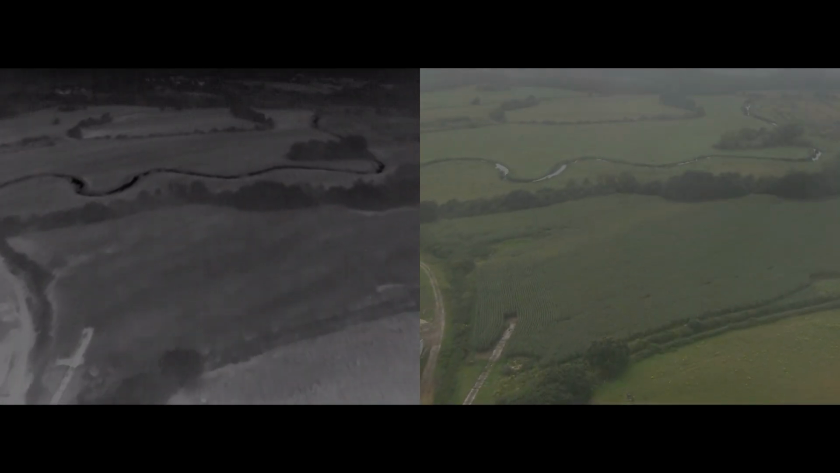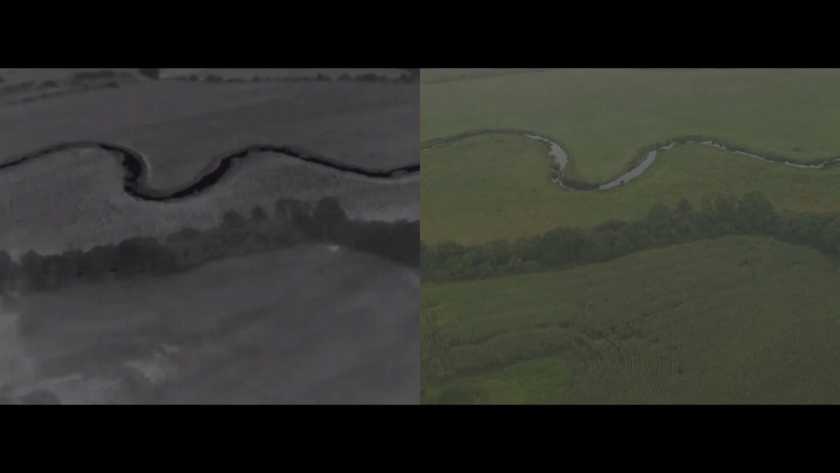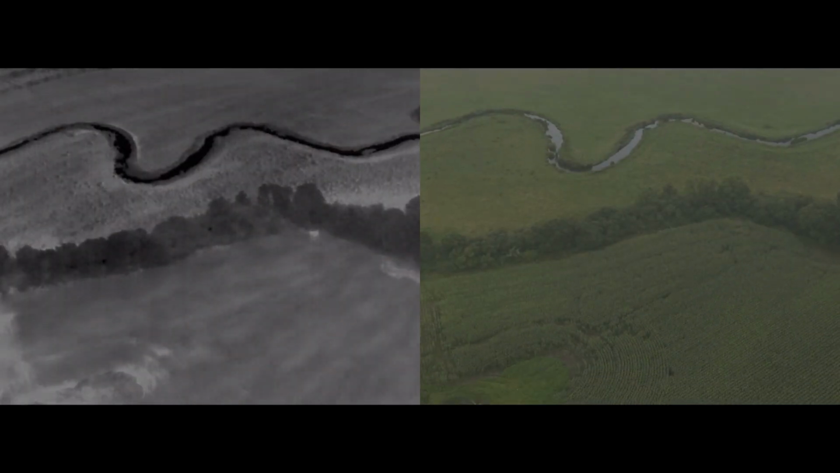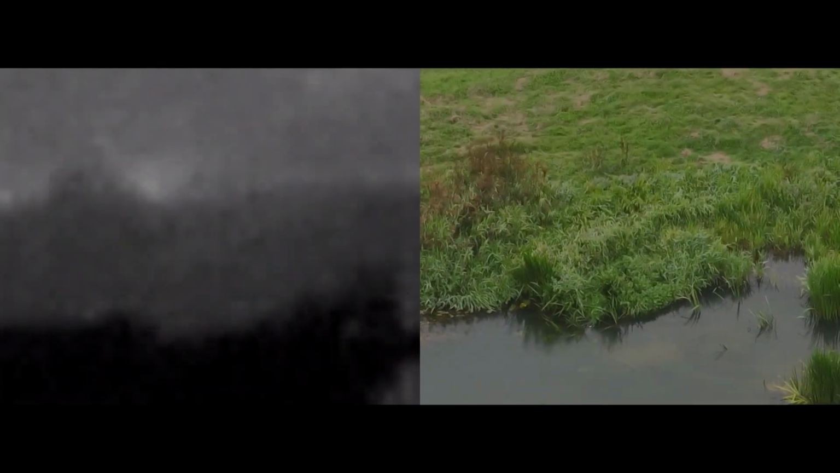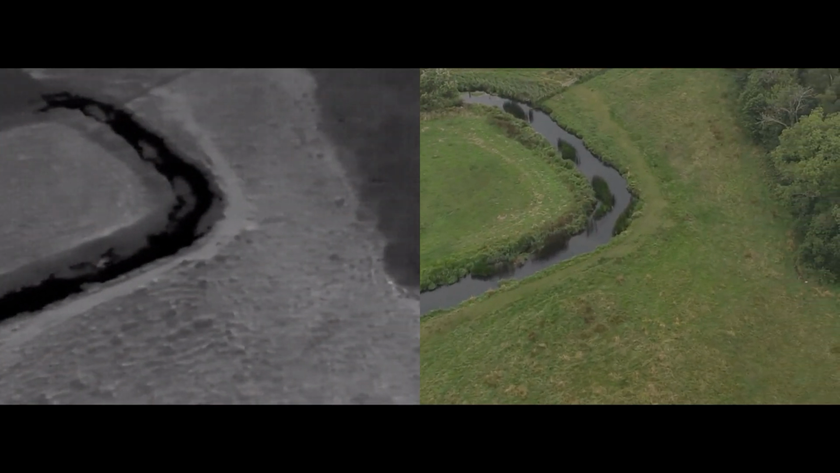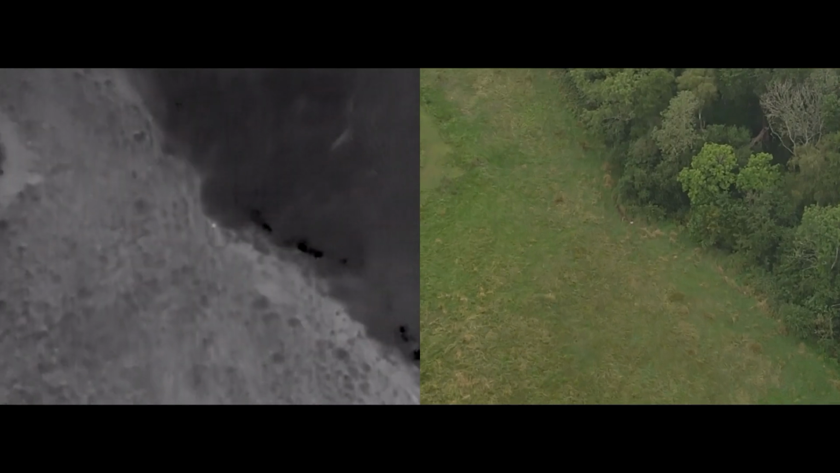So now making our way over to the river, the idea was to follow the river down, checking along the riverbed, but also along the tree line as well, just looking for any kind of heat signatures. Then as we made our way around the river, I spotted another really strong heat signature, which is now coming into the center of the screen.